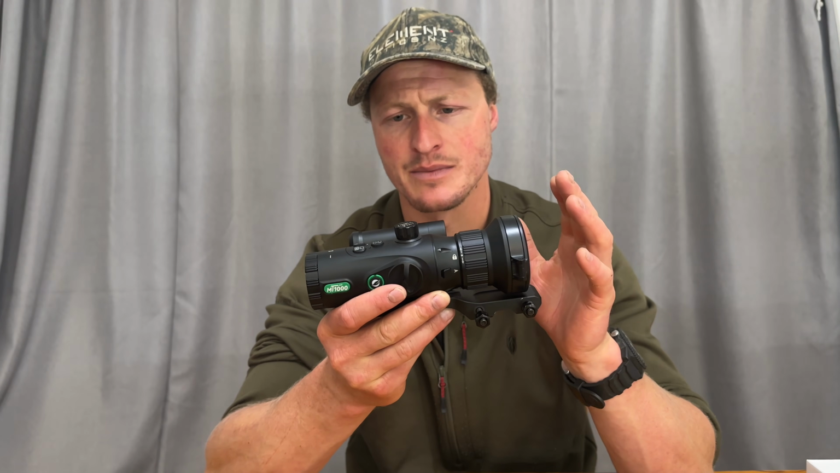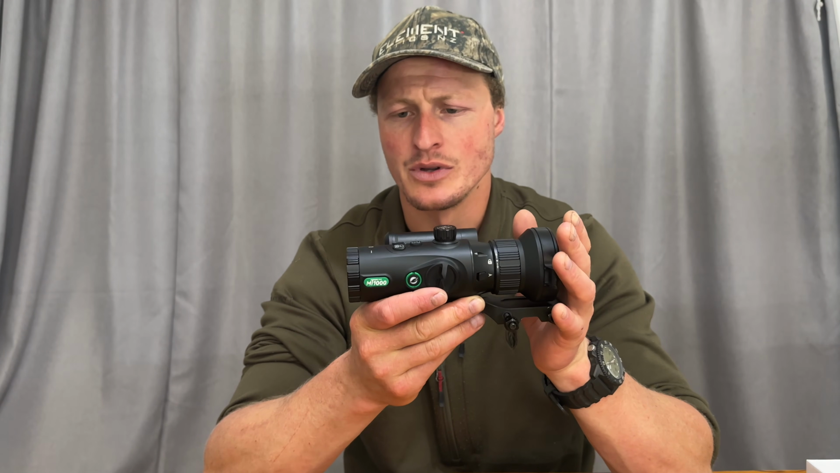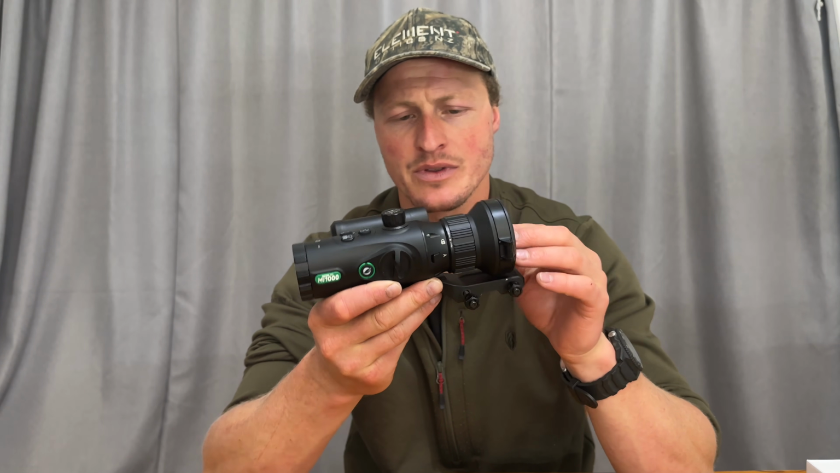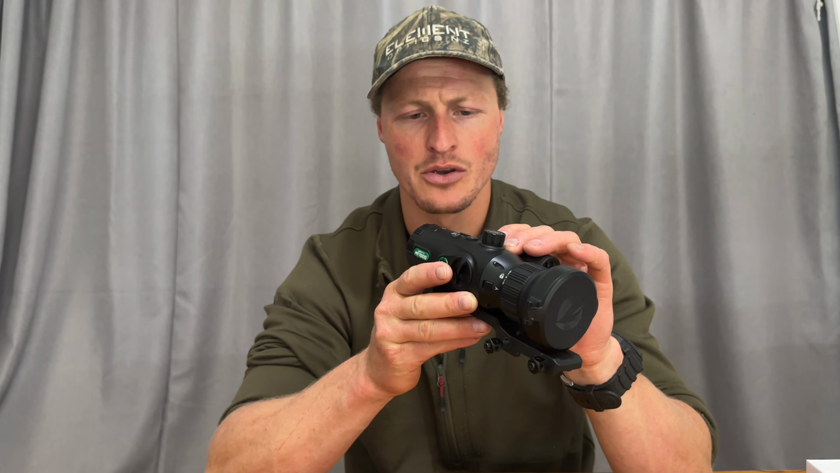This also allows it to be easier to mount on all sorts of different units, including something small like a 22 or something like that for night shooting rabbits or things like that. So I believe it adds a bit of versatility having that more compact unit.